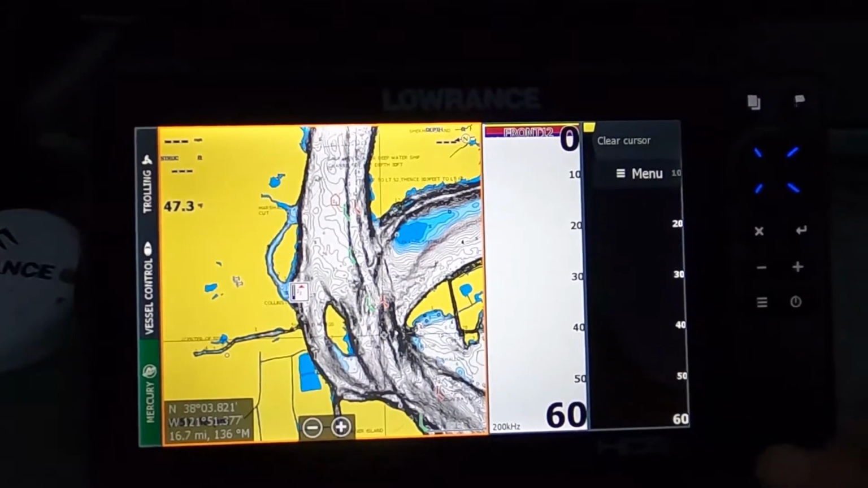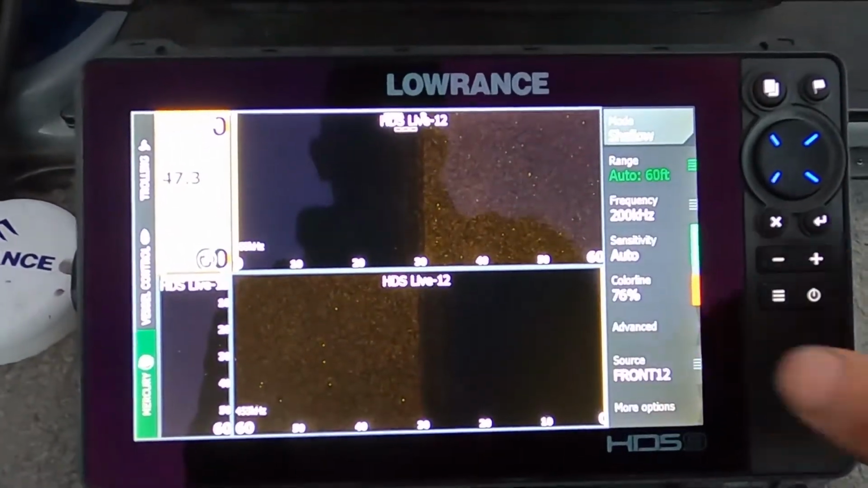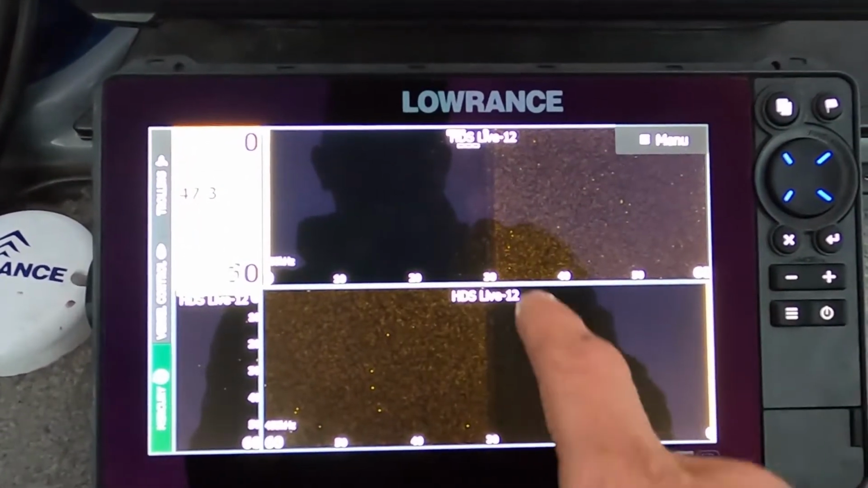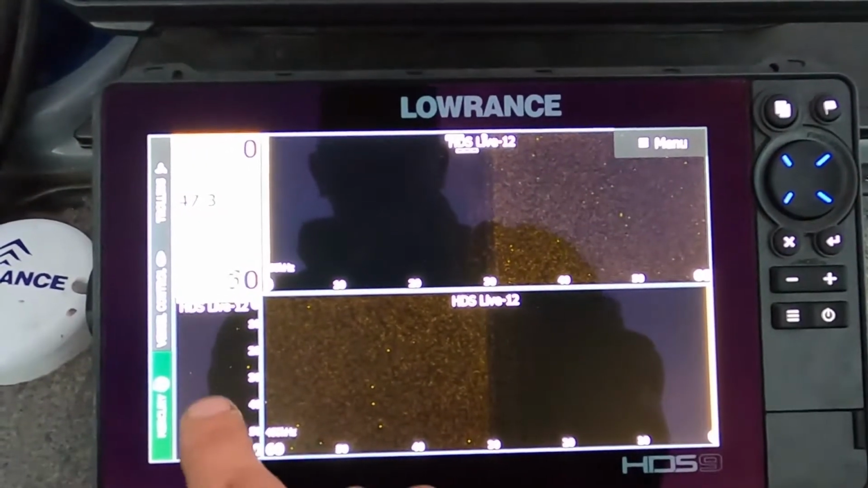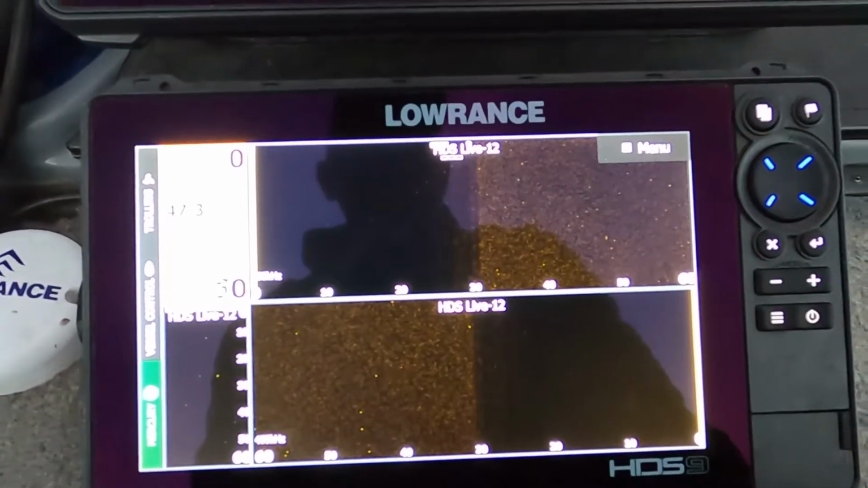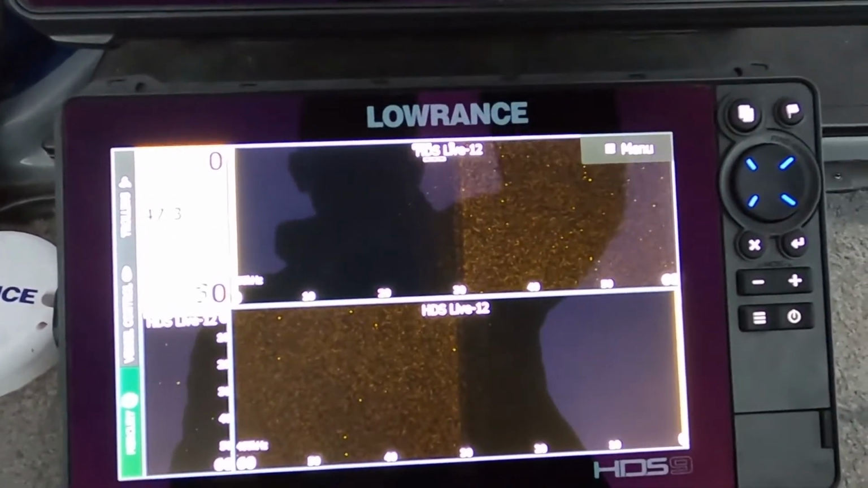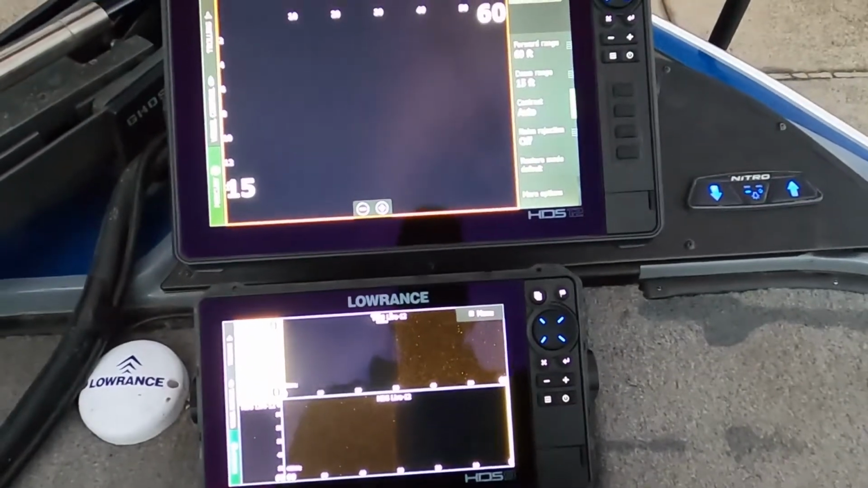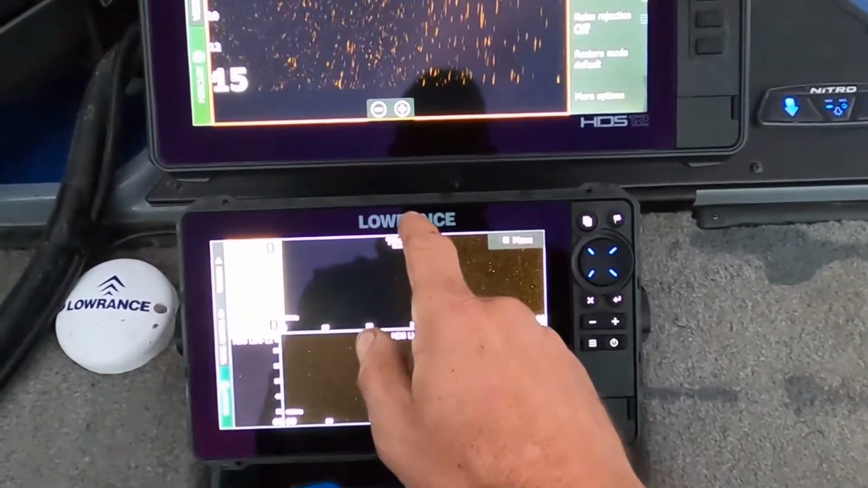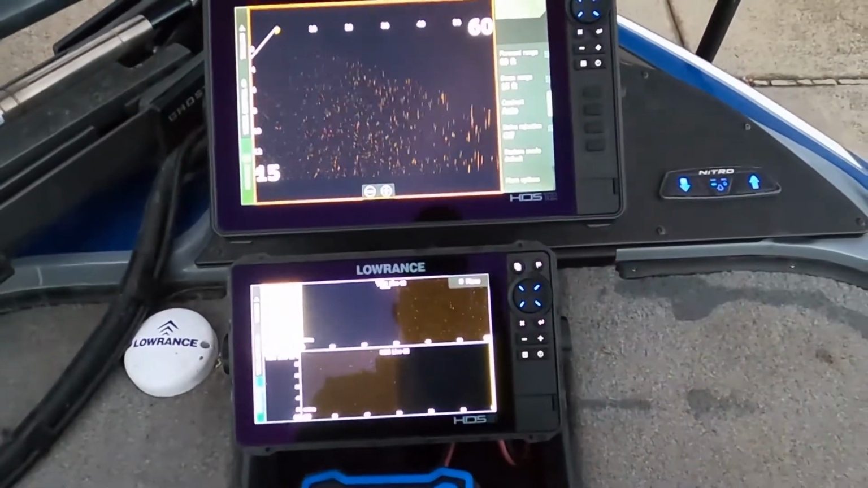One of the other screens that I run on the 9-inch is this screen right here, which kicks in that side again, where one side's left, one side's right. And what this will actually do is, if I use this in conjunction with the forward scan, you can see left, you can see right, and you can see in front of you all at the same time.